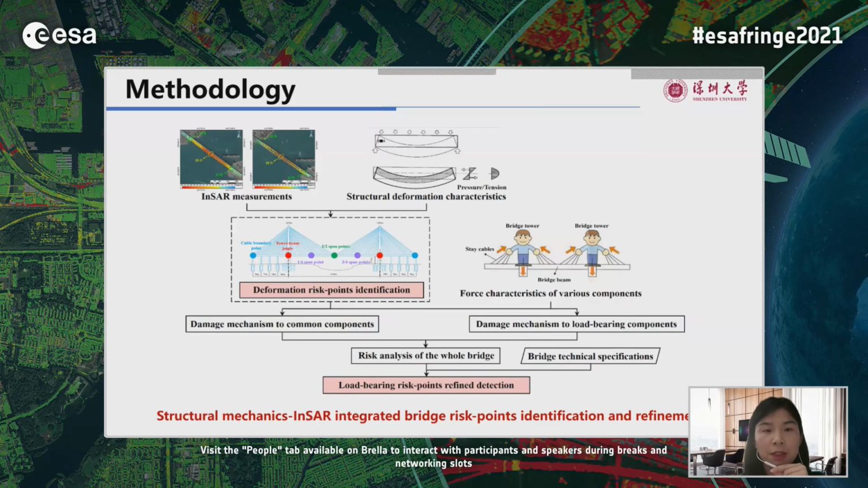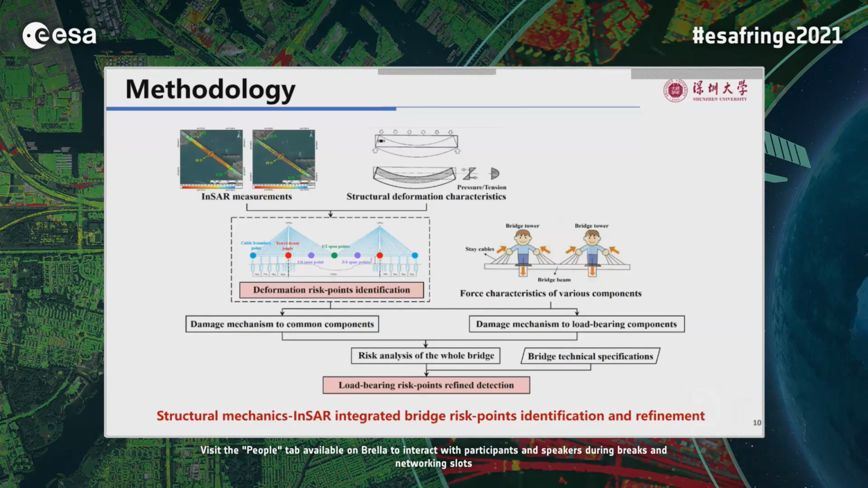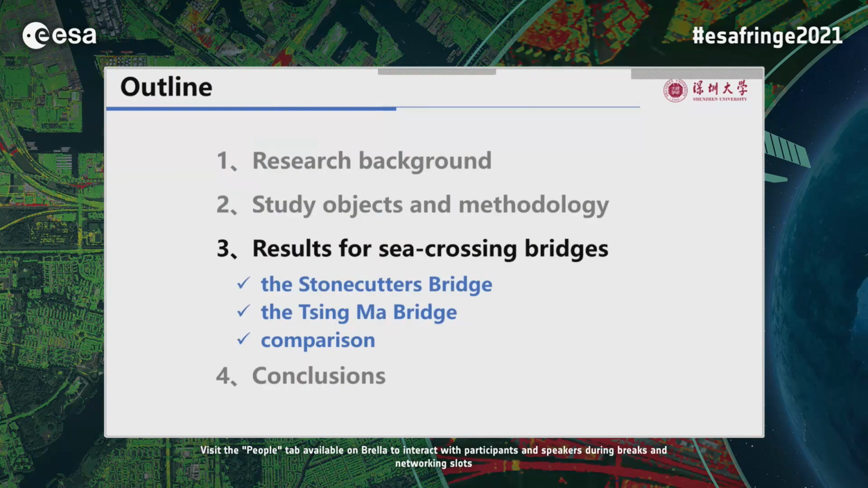Moreover, distinct from the previous studies, the mechanics model of the bridge is introduced to improve the InSAR-based structural risk identification by removing some locations with large but elastic deformation that do not threaten the bridge safety, as well as adding some locations with small but unrecoverable deformation on the significant load-bearing components.